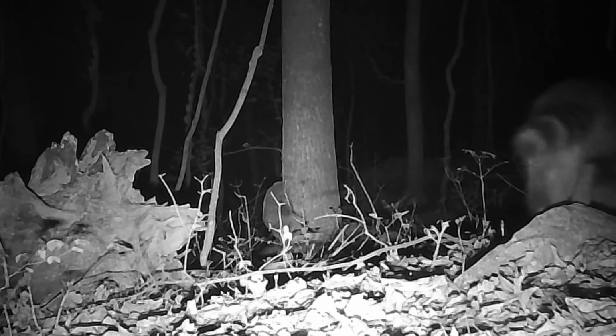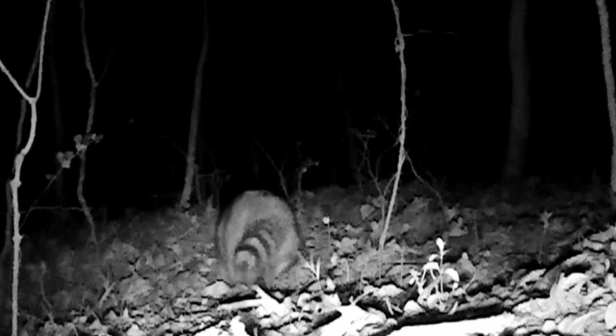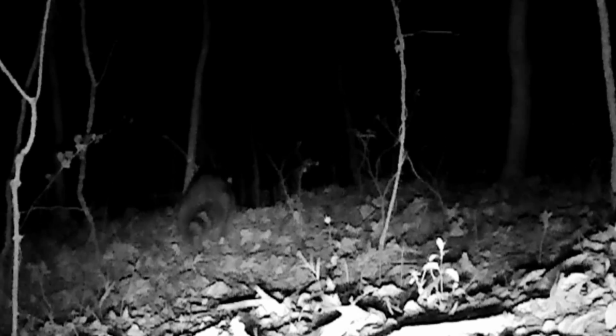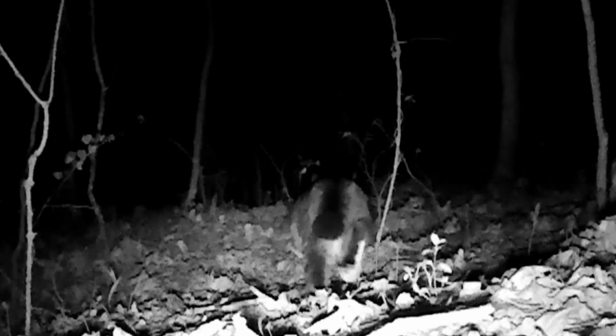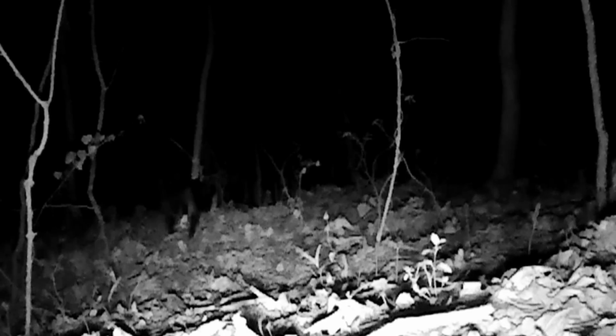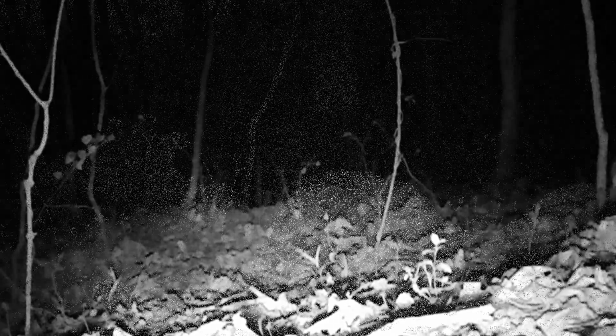Old Rocky, he's just moving on down the ridge. Just getting started. Long night ahead. And there's Socks moving through, behind old Rocky.